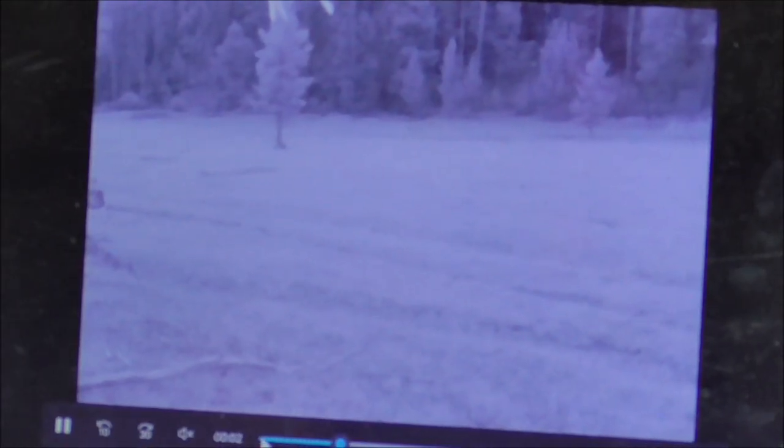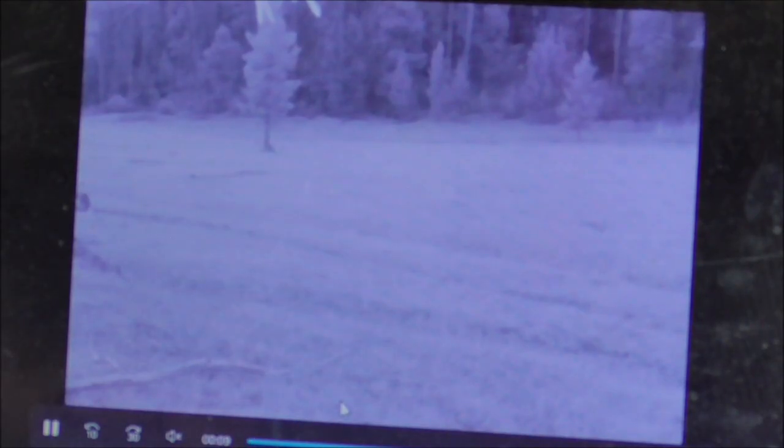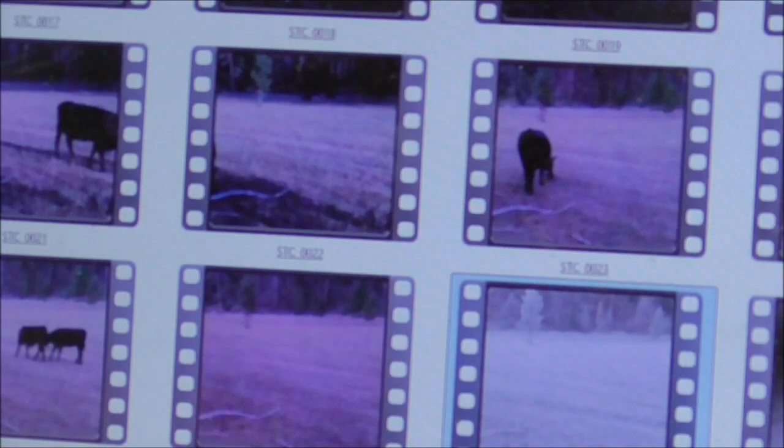Maybe I'm on the wrong spot. Yeah, over there. Okay. Anyway, that's the first actual wildlife we've got.